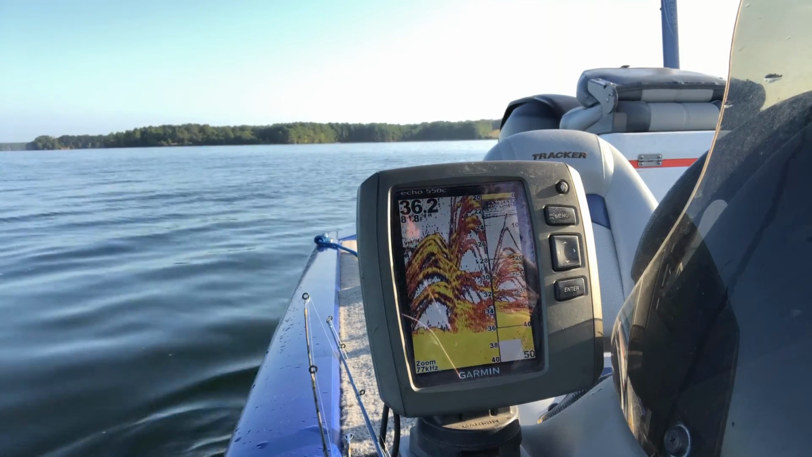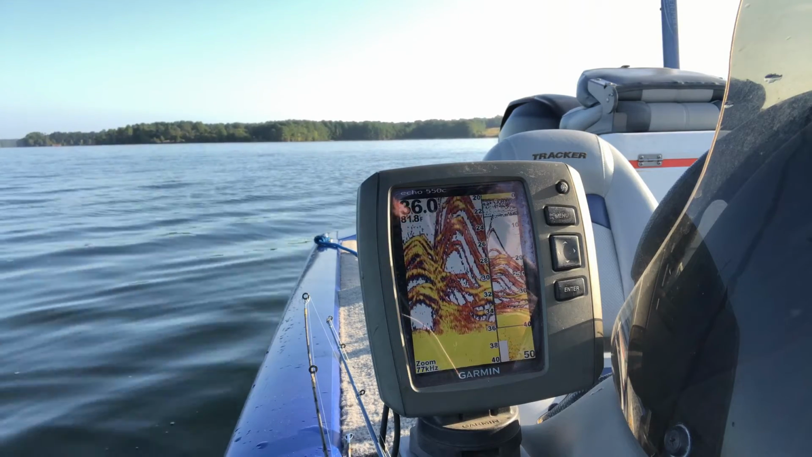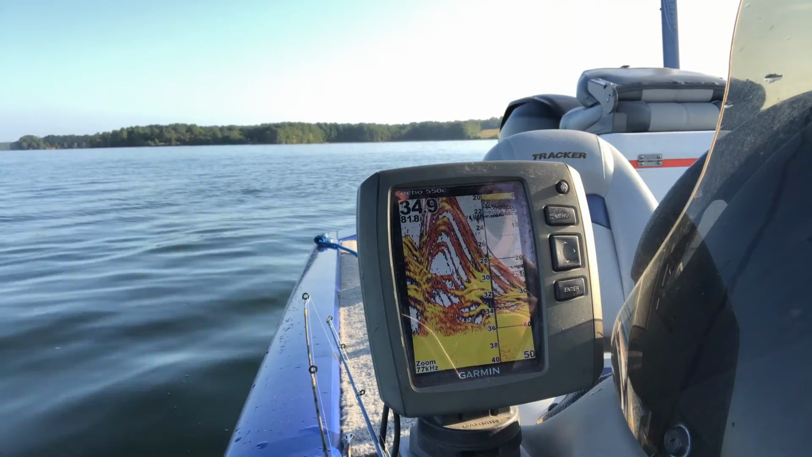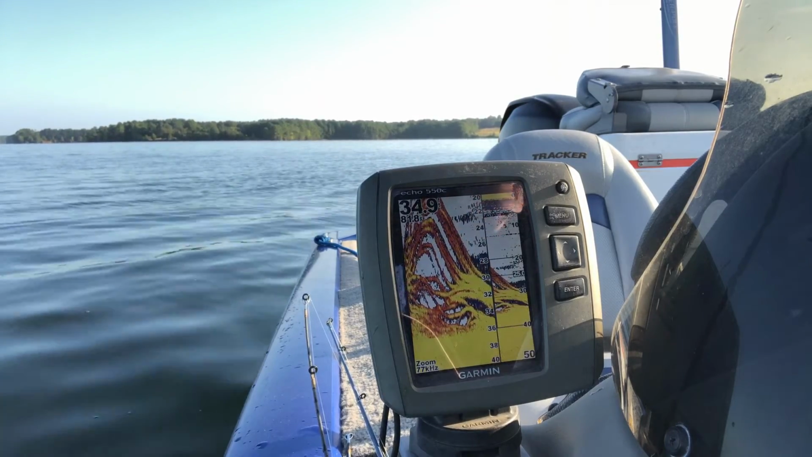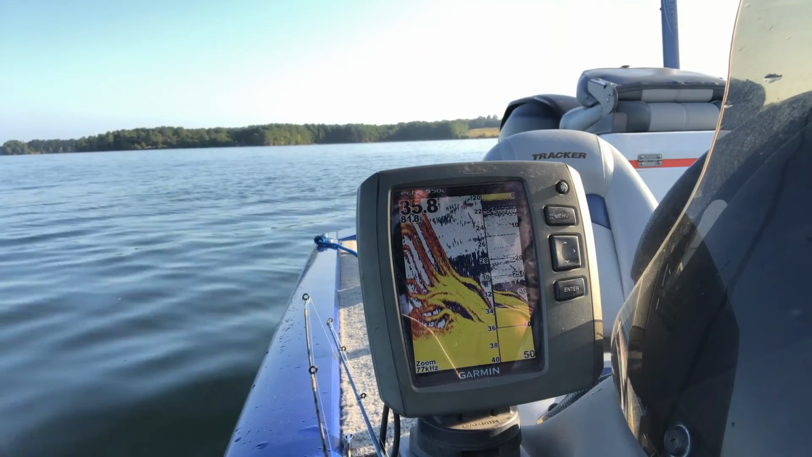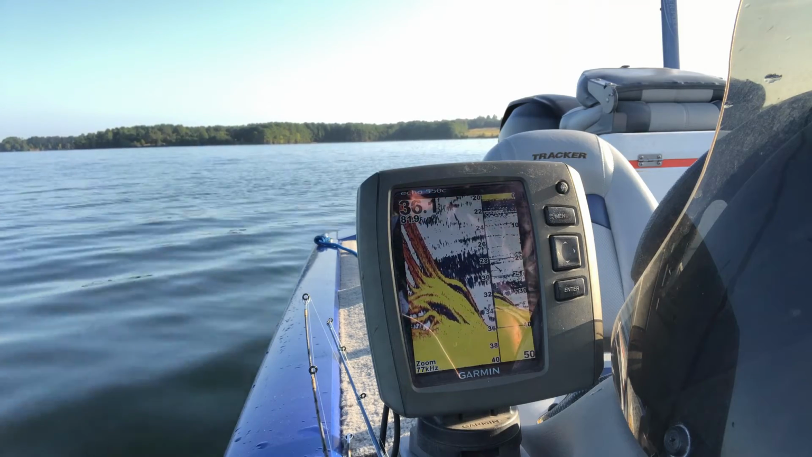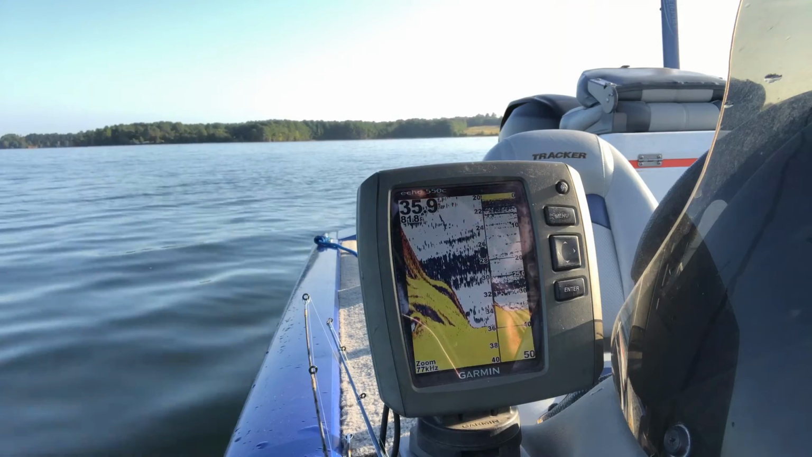Hey, he's a throwbacker, but he ain't a bad one. And tore my jig up already. Got to get a new jig already. But you're getting a bird's eye view this morning. And what we're looking for, see them on the left side? That's fish all down there. That's what we're looking for right there. That's fish all down there.